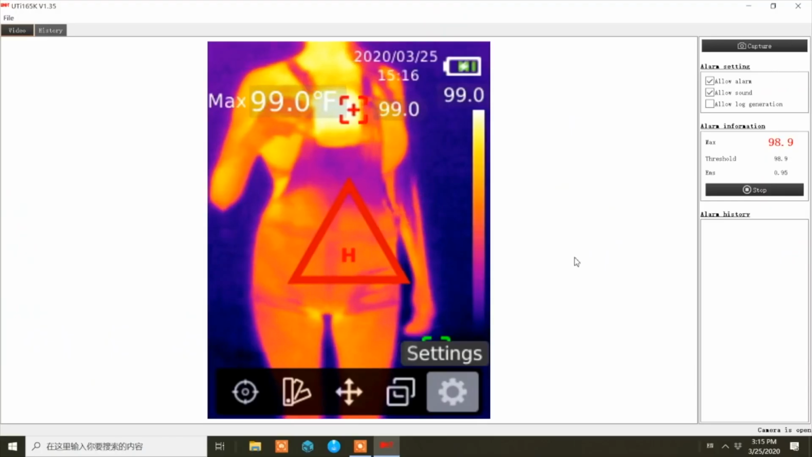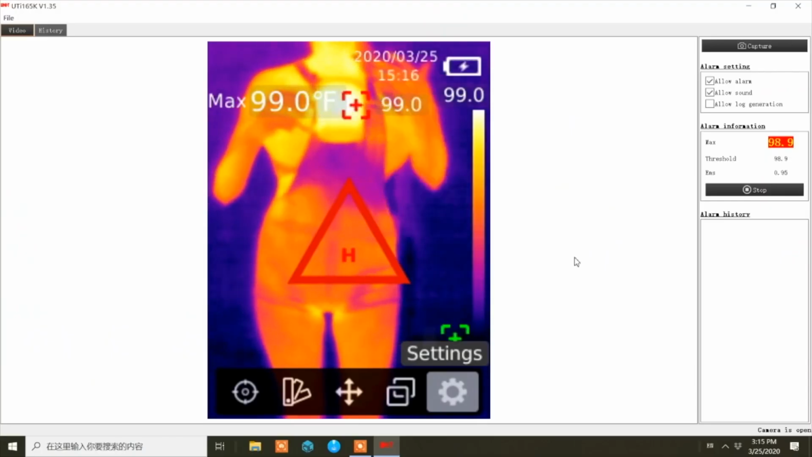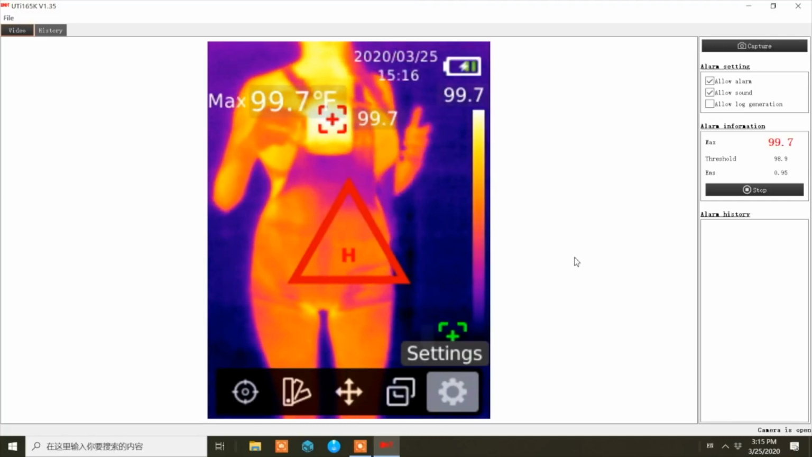Okay, that's 99 Fahrenheit. That's a bit of a fever. That's somebody you definitely want to check out. So aside from fever screening, what are thermal cameras good for?